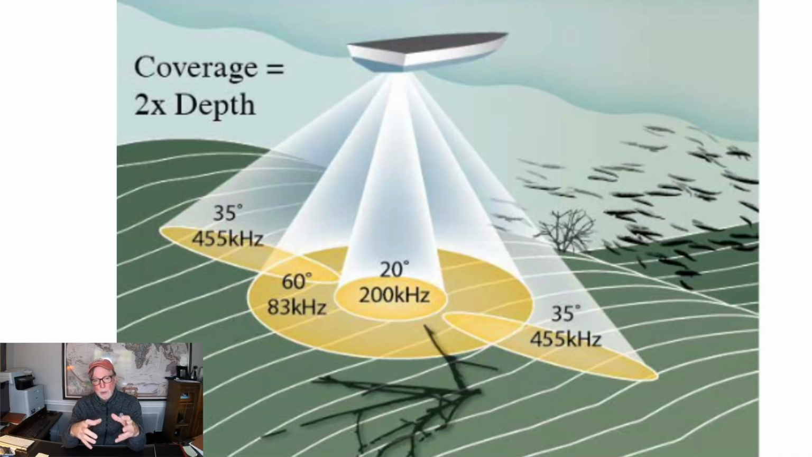But cone angles are set by the kilohertz, or the kilohertz generally will tell you what the cone angle is. So you see, for example, on this slide, this is something I cut off the internet somewhere, showing a 200 kilohertz shooting a 20-degree cone, an 83 kilohertz shooting a 60-degree cone, and then out to the side, and we'll talk more about that, the side imaging shooting a different style of cone.